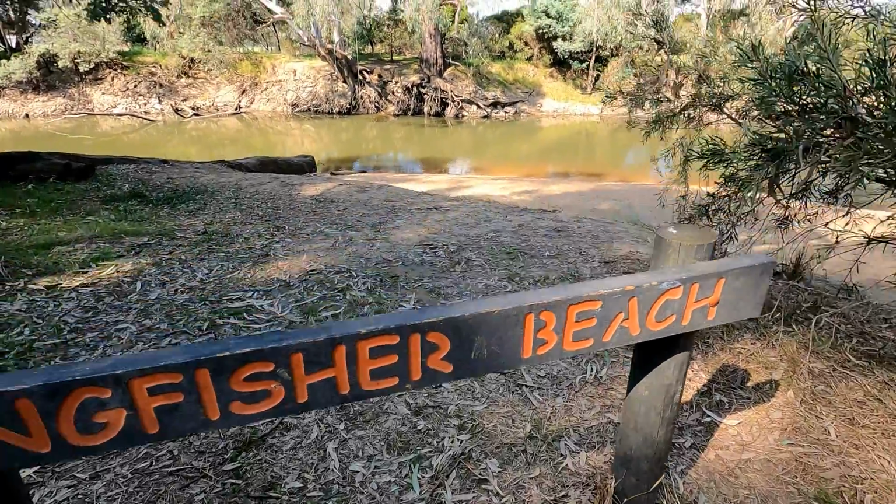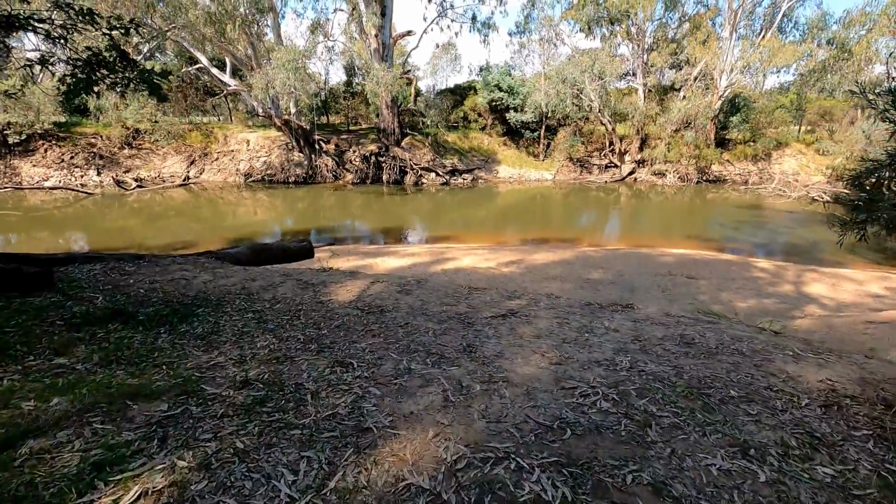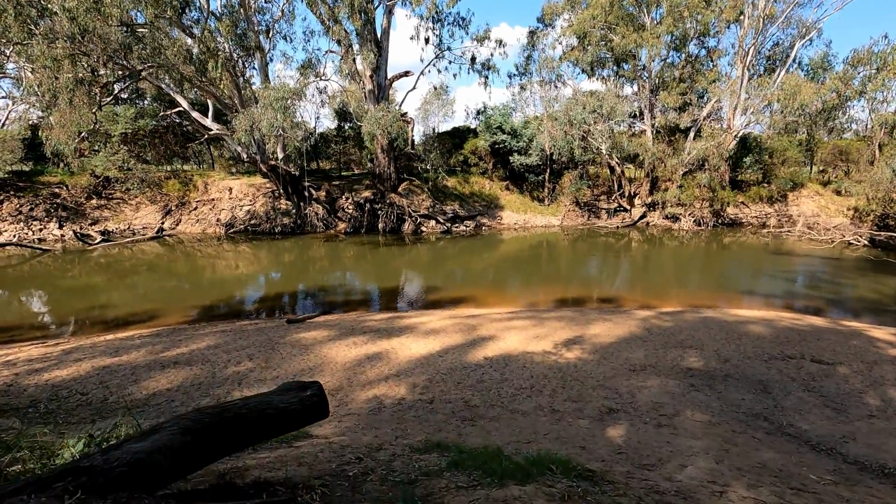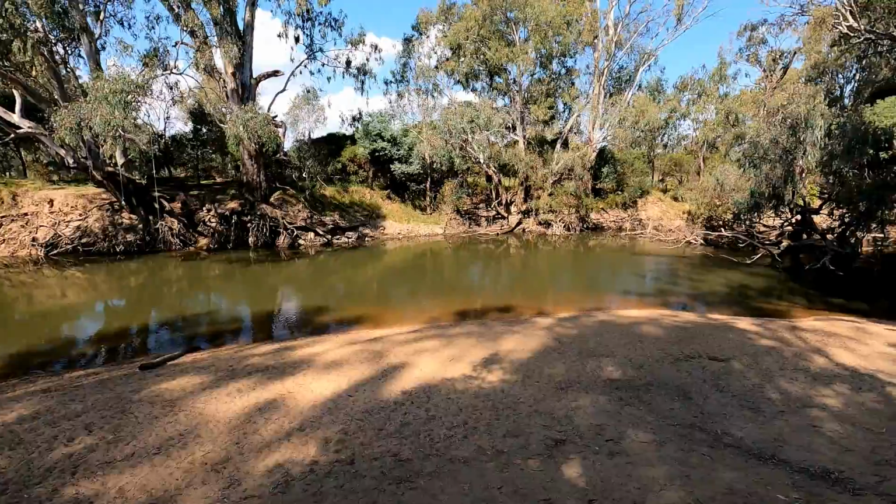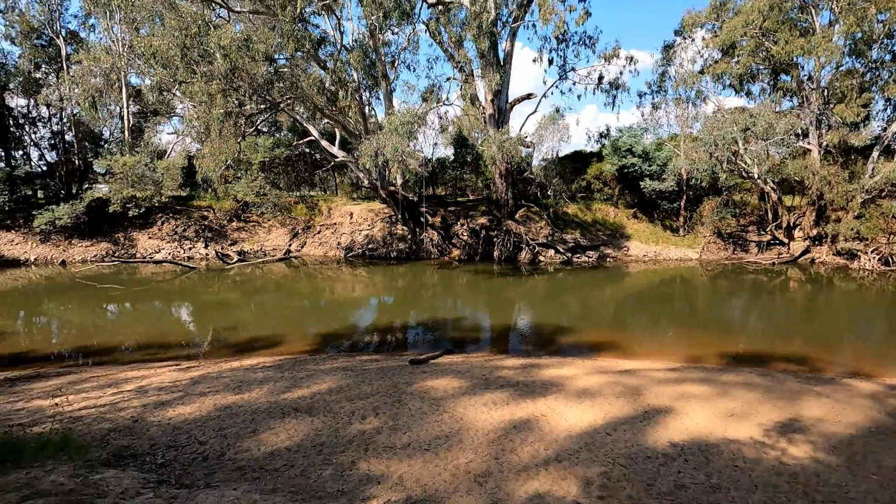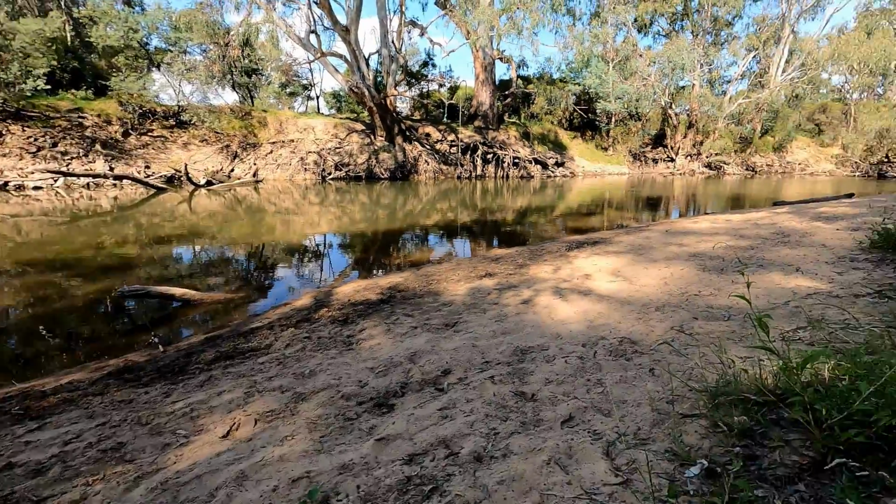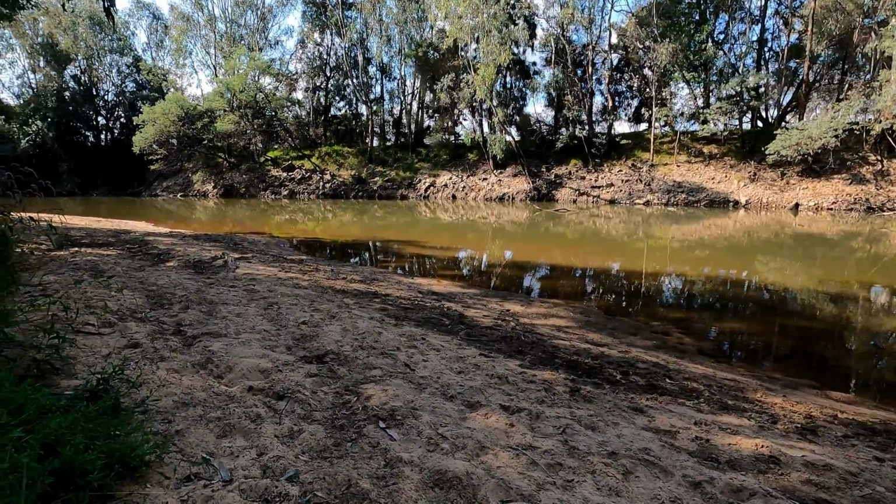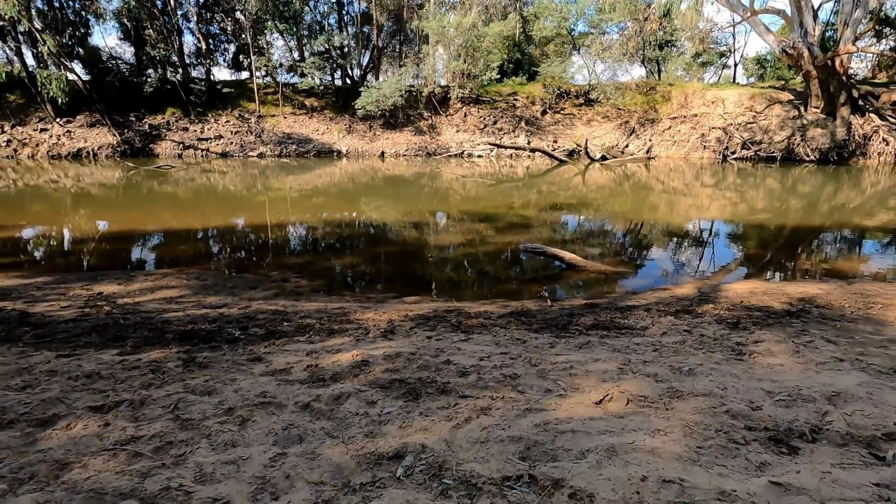Kingfisher Beach. Right, now I'm just setting up for my first scan, which is Kingfisher Beach. Kingfisher Beach is the smaller and the shallower of the two beaches down here at the northern beaches.